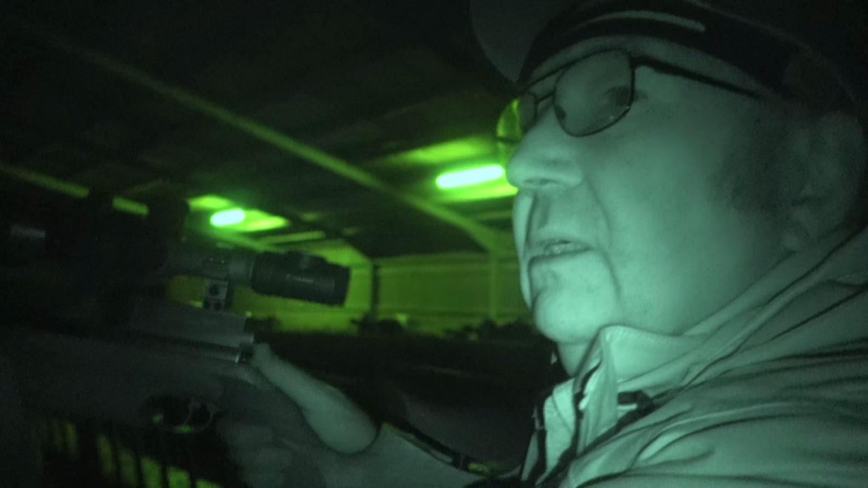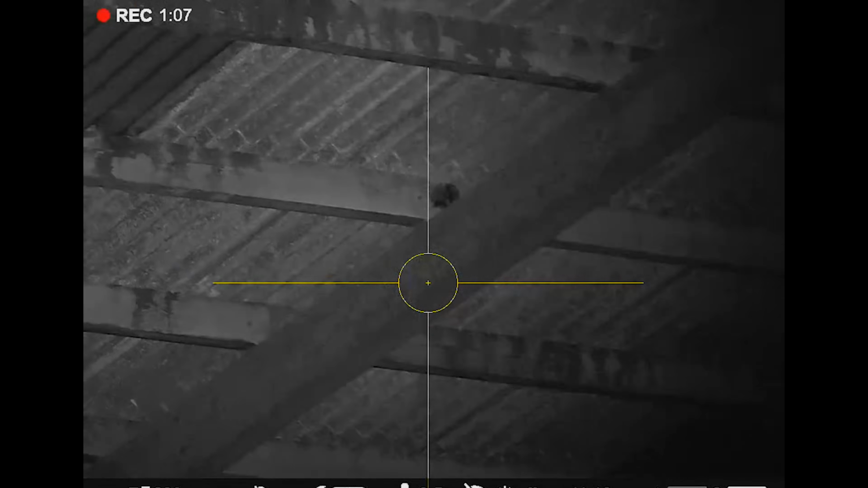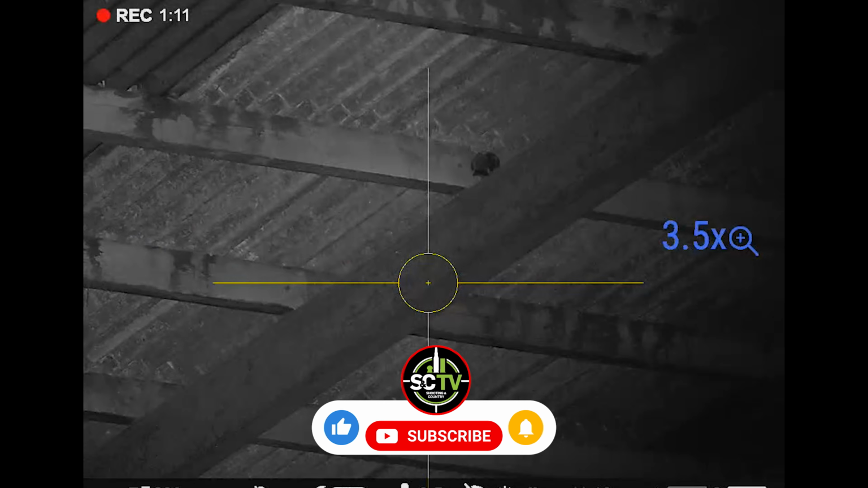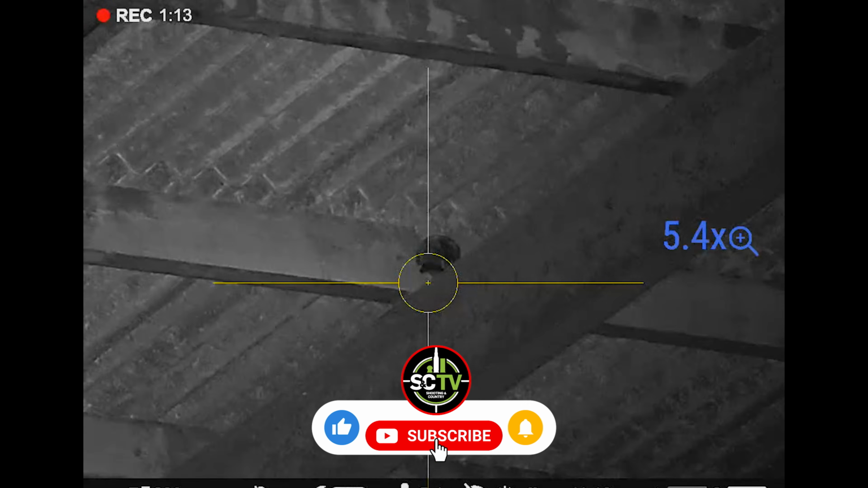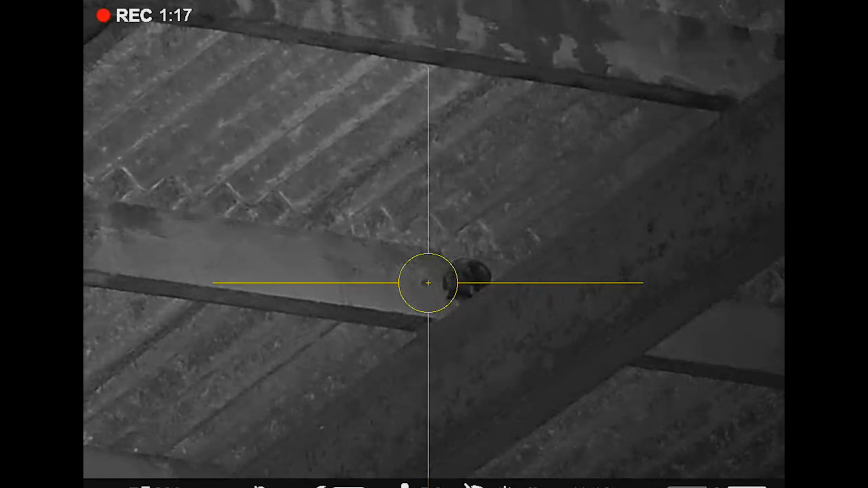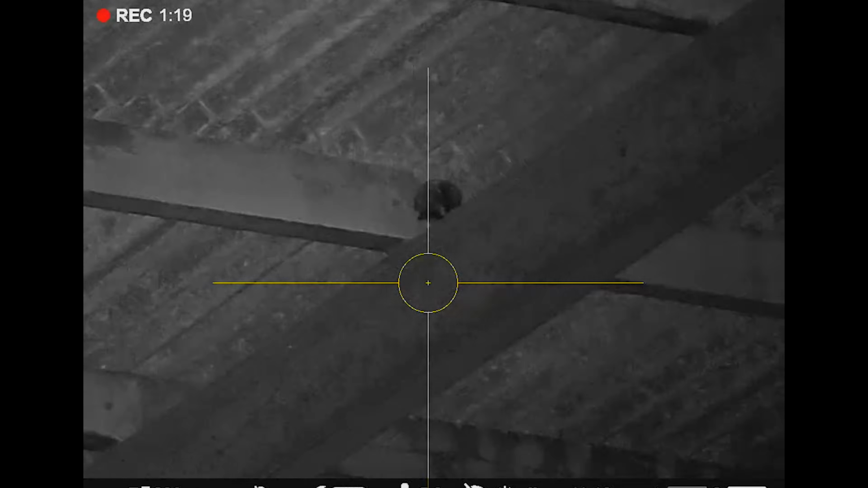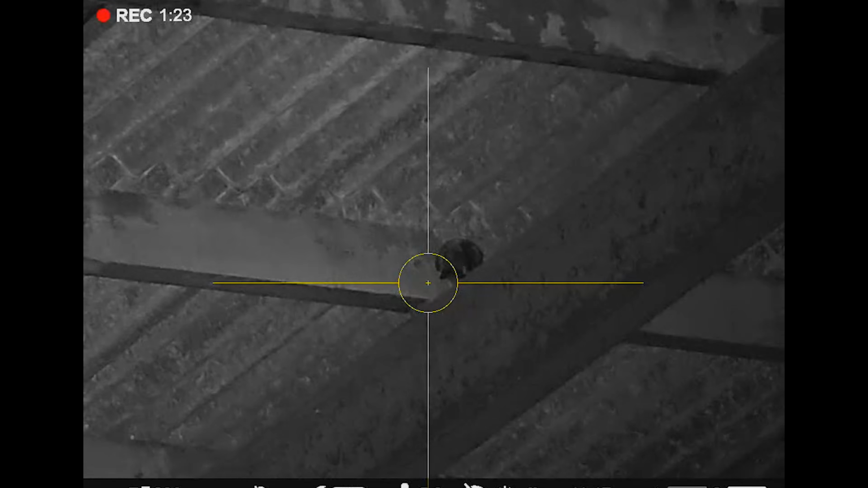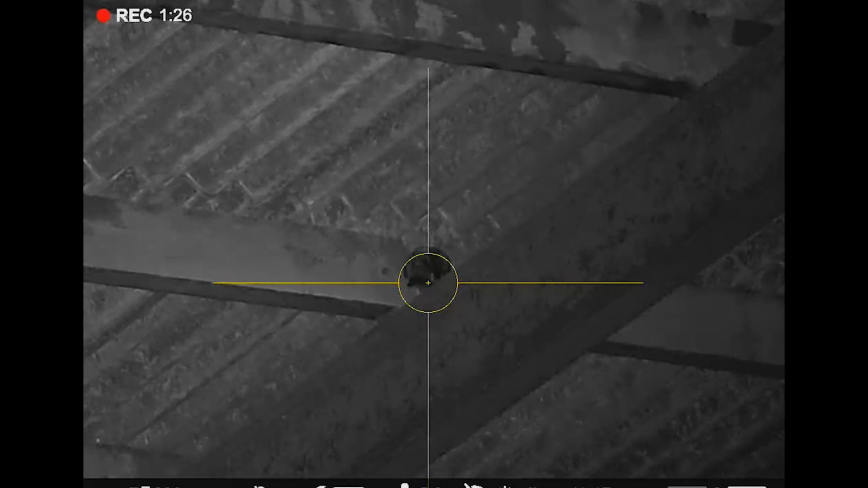Dave, I'm going to start taking a few of these. Okay, right. This one here is a perfect case in point. I'll wang him up a bit. You see, he's got a nice big beam behind him. So that's a safe shot. When their backs are to you as well, I've always found that's one of the most certain shots of all.